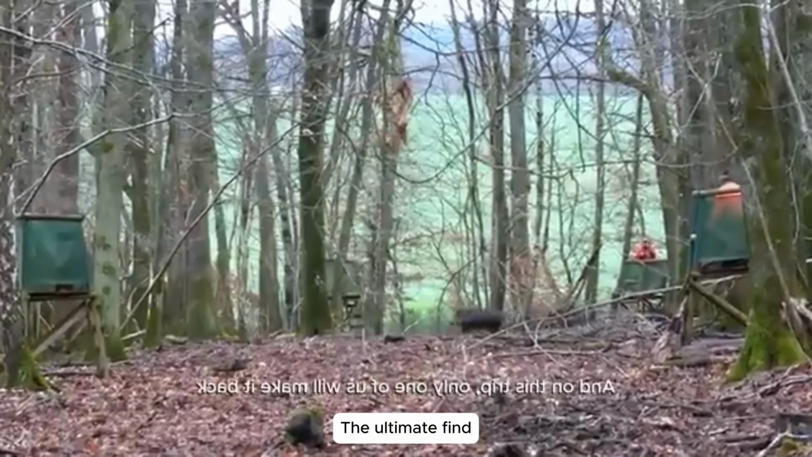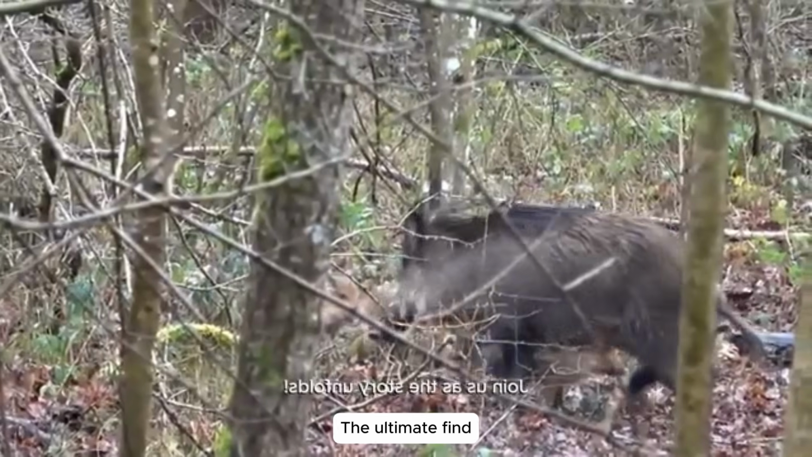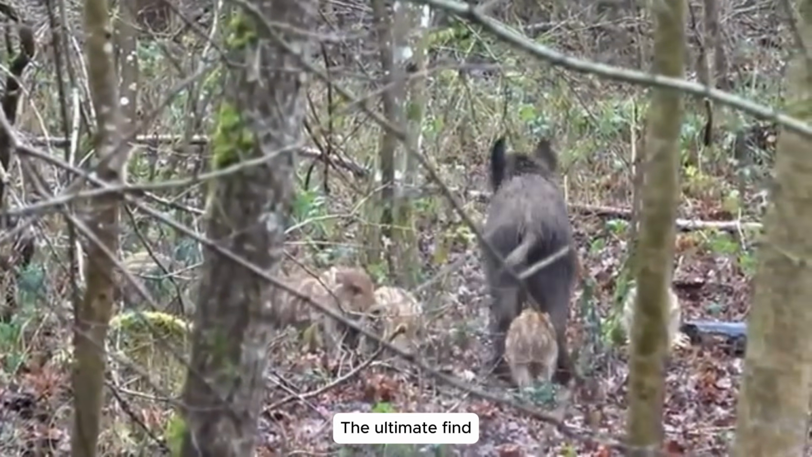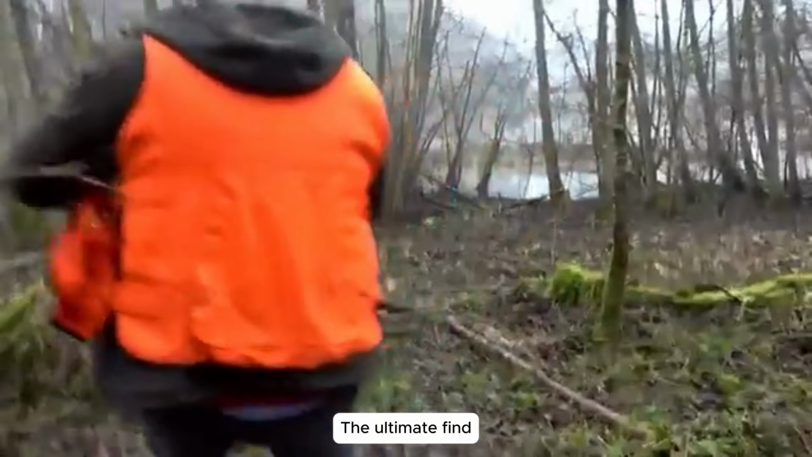Pursuing escaped boars. Unyielding, we pursued the fleeing boars into a grassy field, tracking their fresh imprints. Two boars rooted in the open, unaware of our approach.